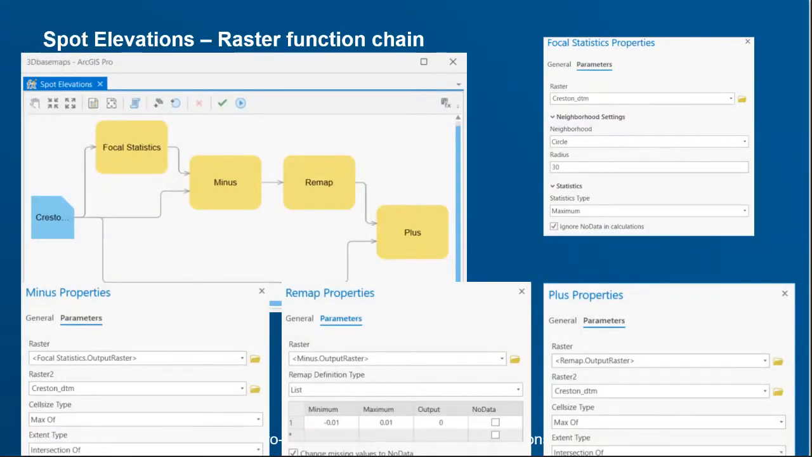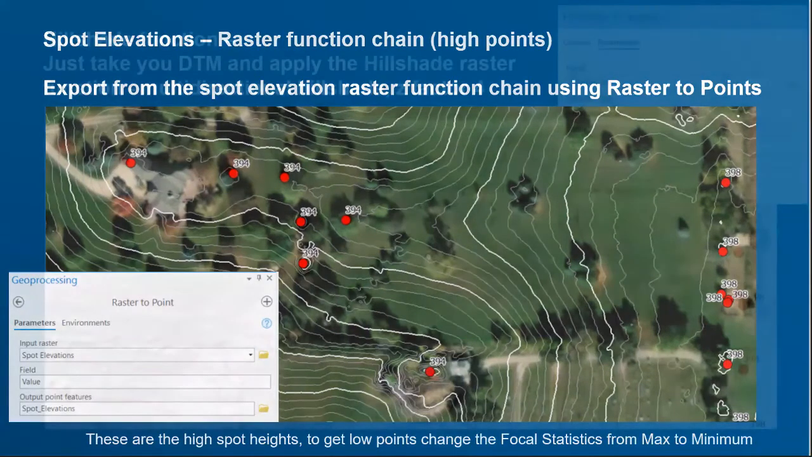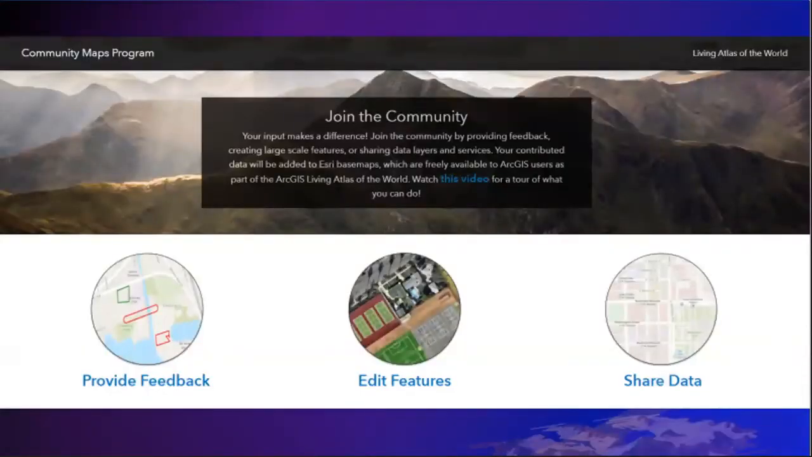And then spot elevations, this is a raster function chain, which is very similar to what I used with Mark for his forest to get the tree heights, but in this case I was mapping mountain heights and hills, and it's something that's adaptable where you can then get the spot heights for high points, or you can invert it and use it for low points to get parts that are low as well for spot elevations if you're doing cartographic mapping. And of course, hillshades you can do with a function as well. This is something they asked for.